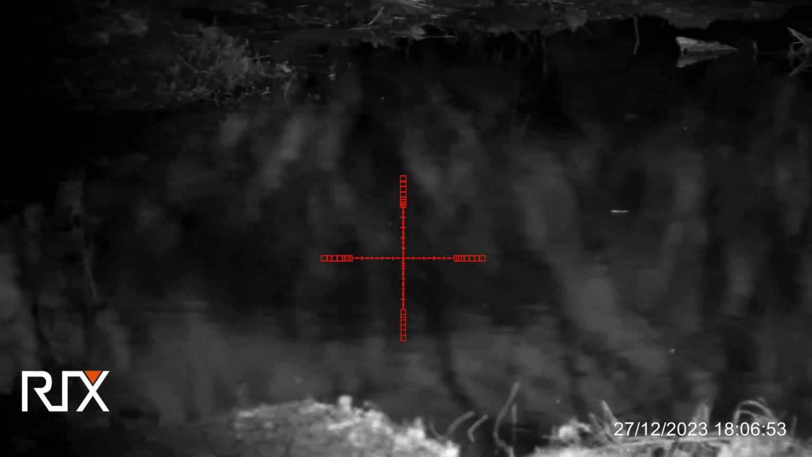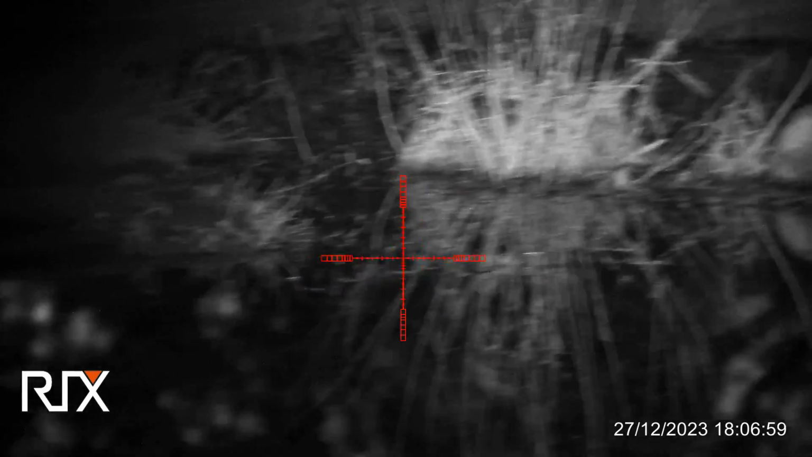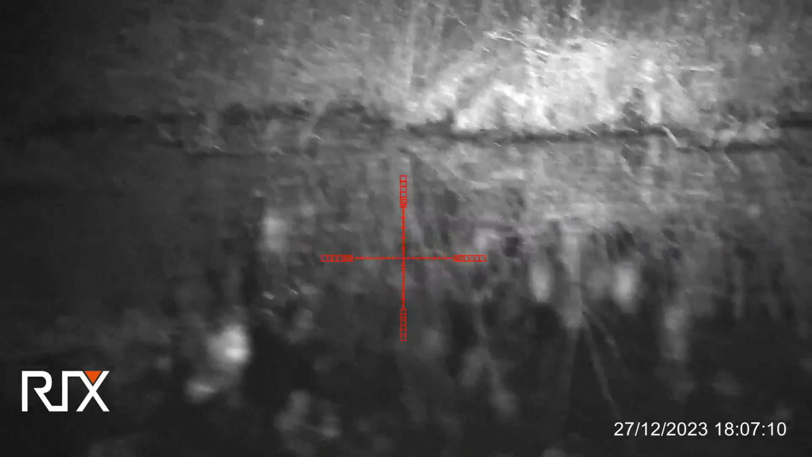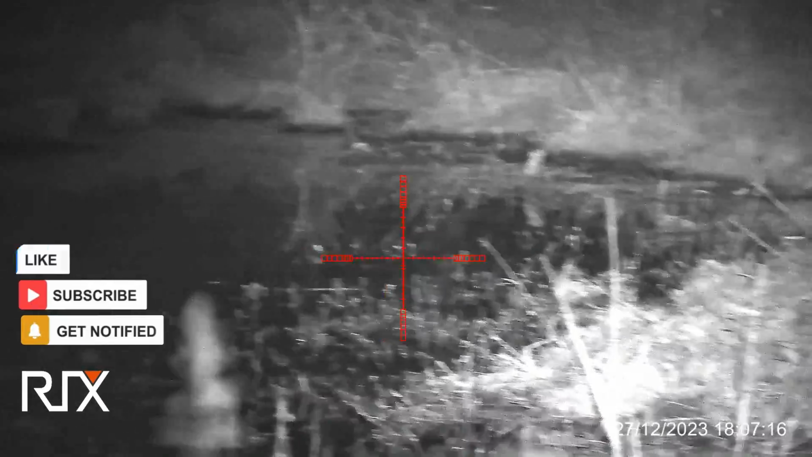And I think this may be my favorite way to hunt beaver from now on. I really like that I can see all the small ripples in the water quite easily. And what I'm looking for are pulse ripples to indicate that there's a movement of a larger animal. This can happen with, say, snapping turtles or even large fish. But I know I've got beaver, so when I see these ripples, it does make it a little bit more exciting.